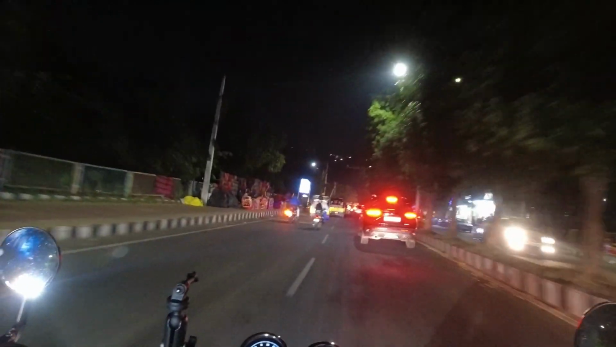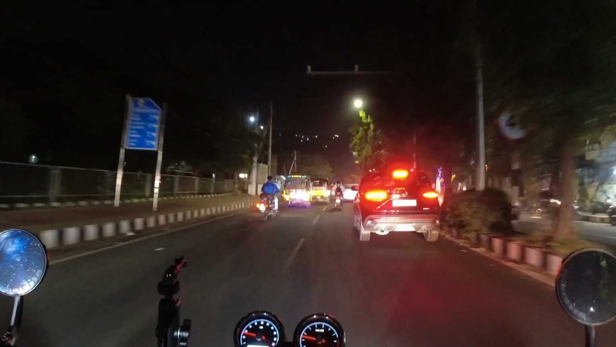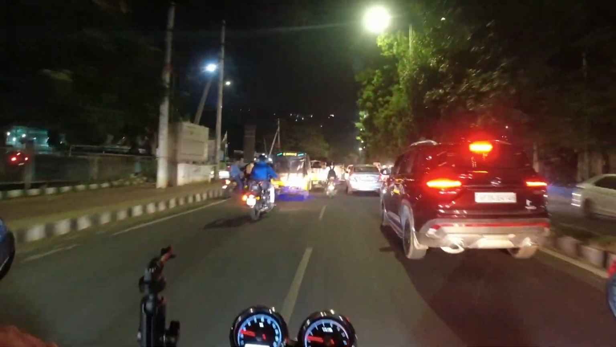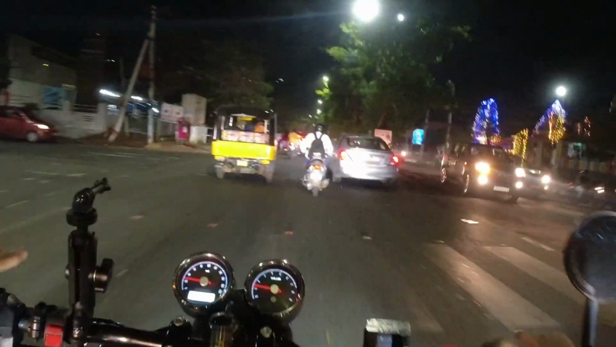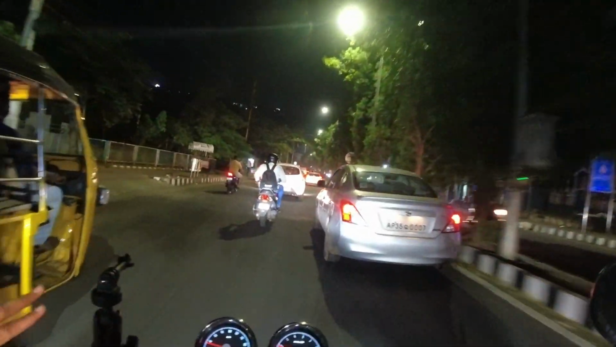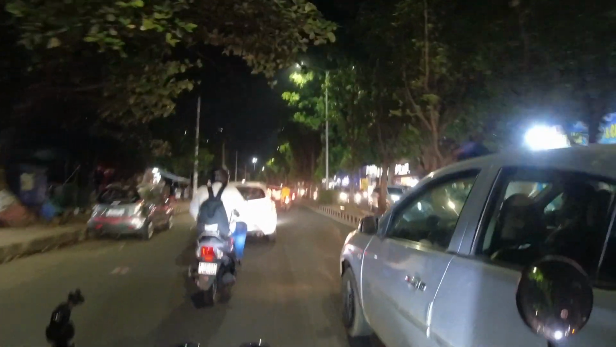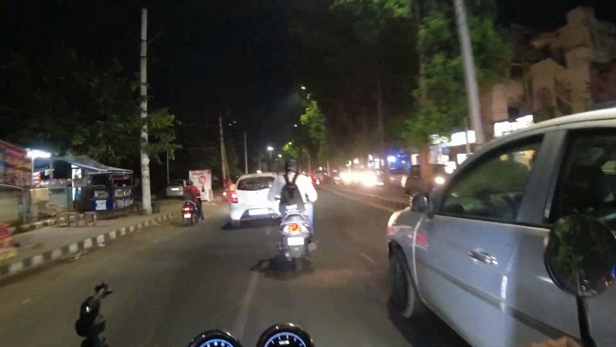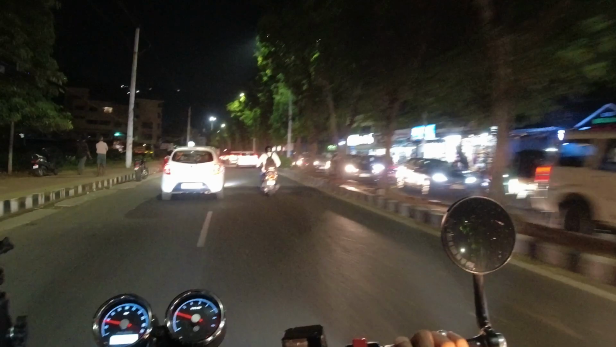So that's it for now, but I'll do a total long-term review of the bike because I bought it in 2020. Two years are done, and it's going to be 3 years very soon. So before that I'll do a long-term review and let's see how it goes. That will be kind of a scripted thing, not like this, which is not scripted.